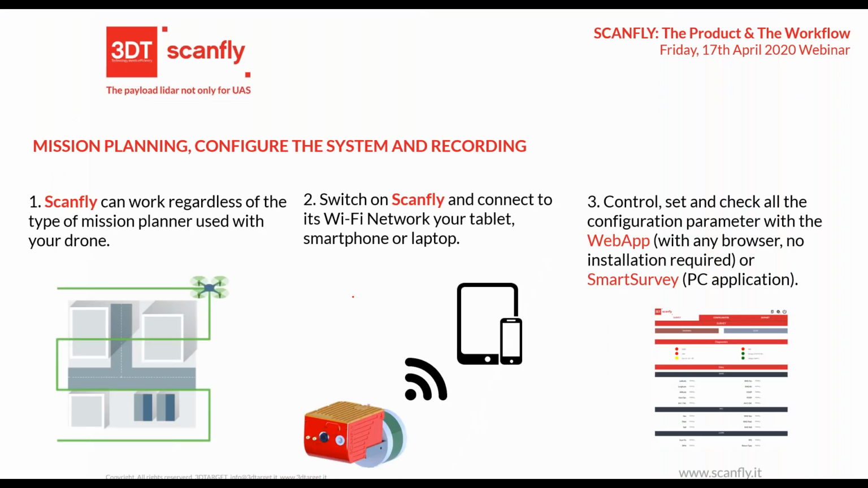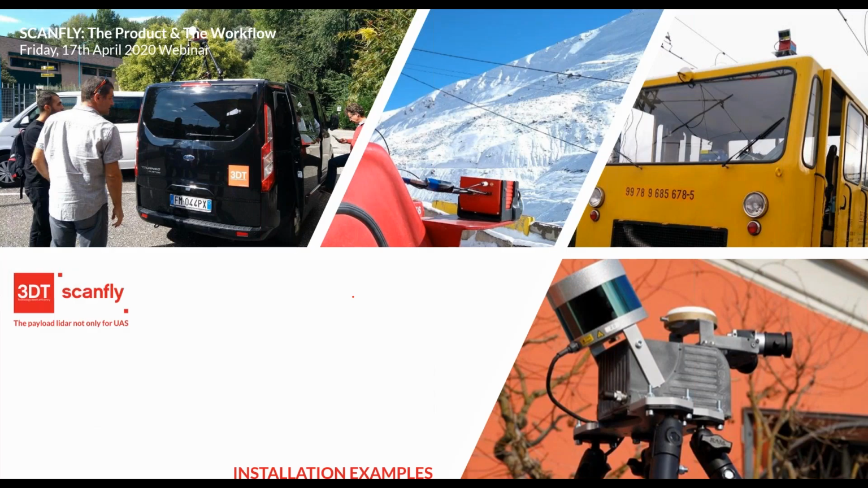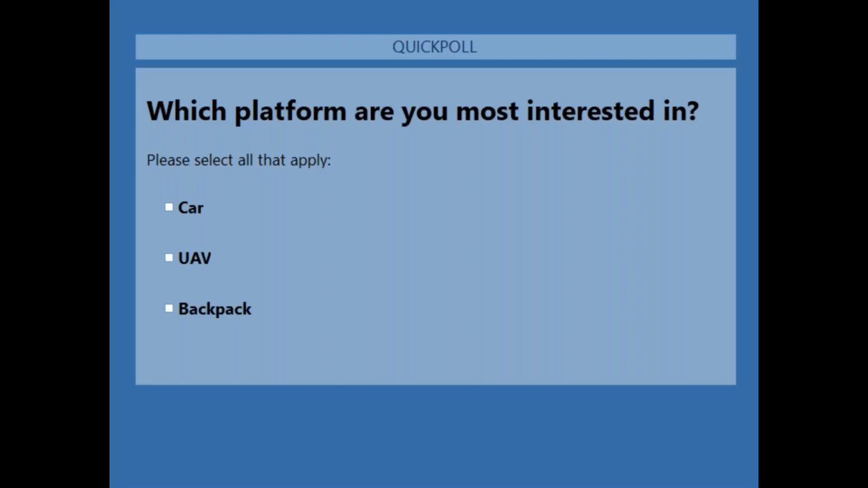And we just want to capture there, Paolo, which product, which vehicle people would be most interested in using the system on? Yes, my apologies. Okay, yes, we are asking if you are interested in working mostly on a drone, a car, or even on a backpack.